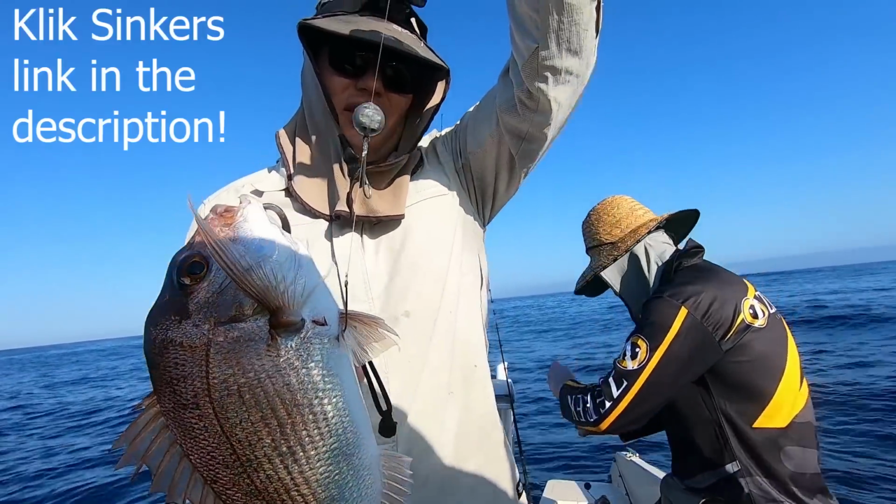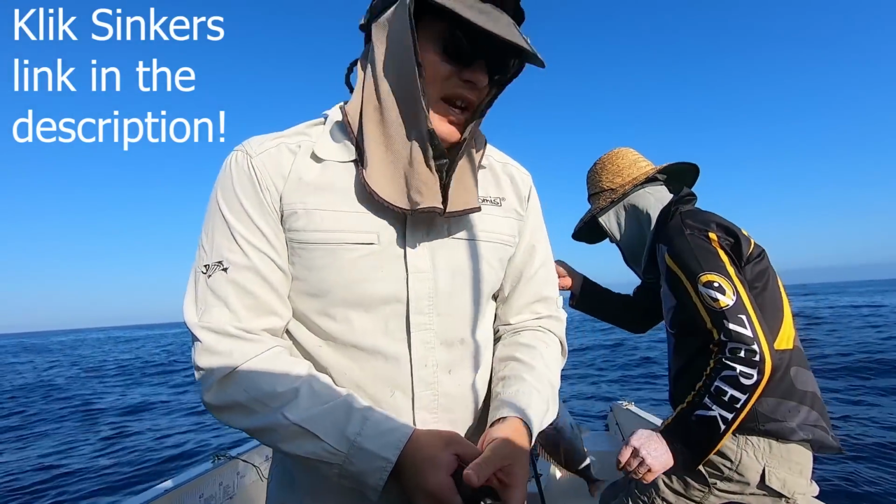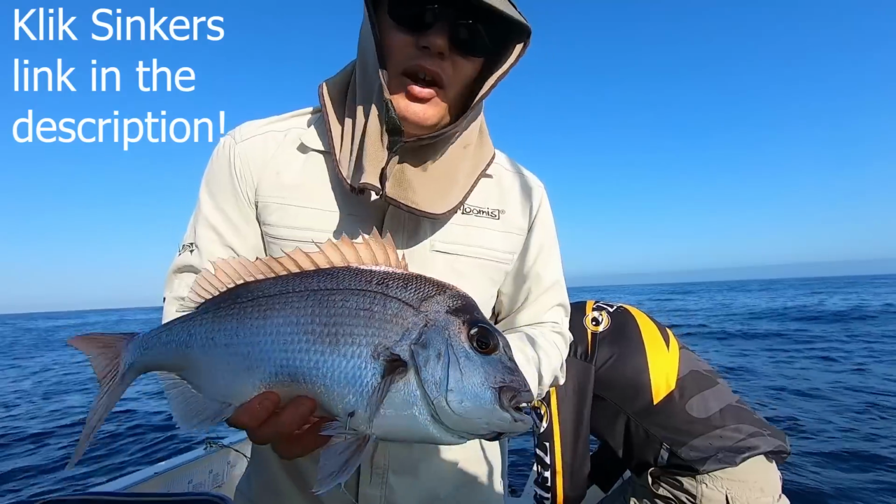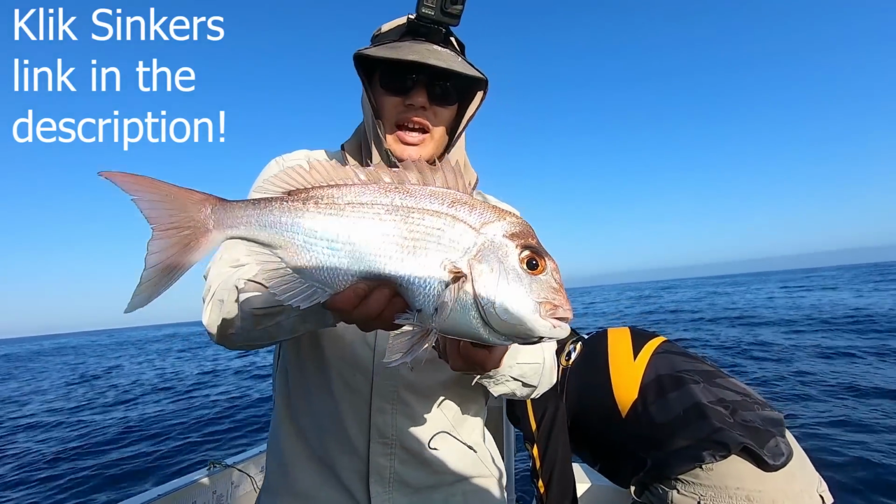So that's the click sinker again, doing the damage, getting us down in the zone. We haven't had to change it today, but since we moved out deeper, some days you can easily just clip that off and clip a heavier one on, or if you go in closer, we might clip a lighter one on later.